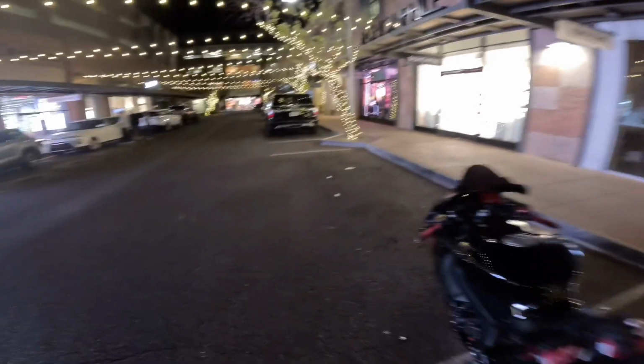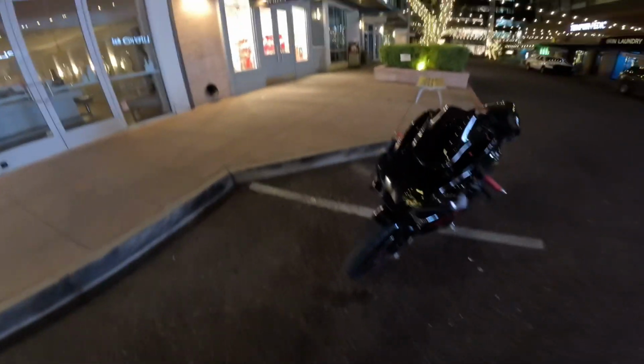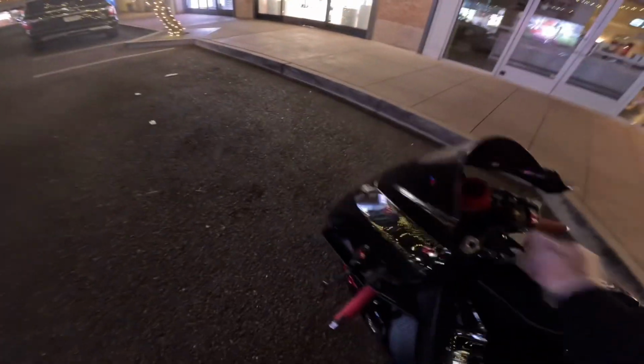The road's straight, but yeah, like I said, you can tell why Scottsdale PD hates us. It's a lovely bike, but again, it's a cop magnet. You're probably gonna get in trouble if you mess around. Yeah, that's beautiful. I actually lost traction a couple of times,